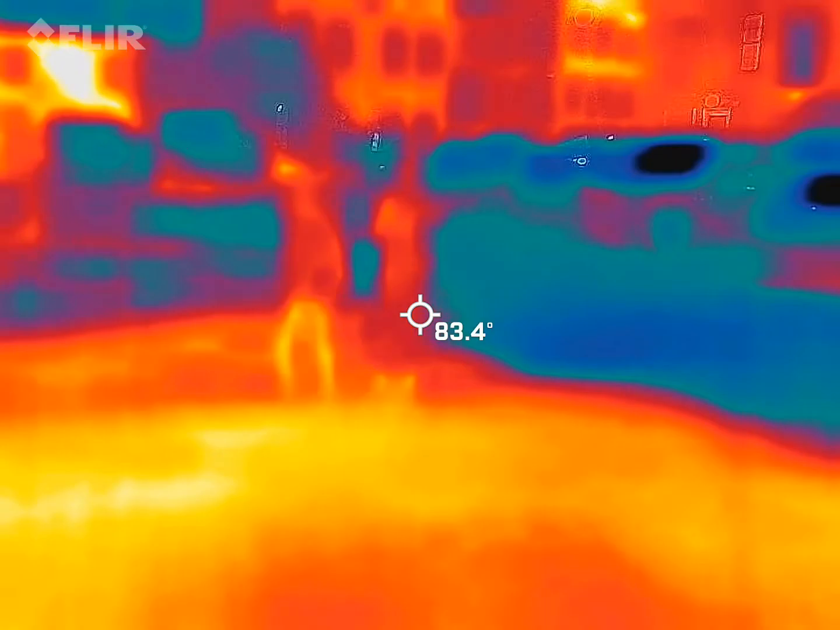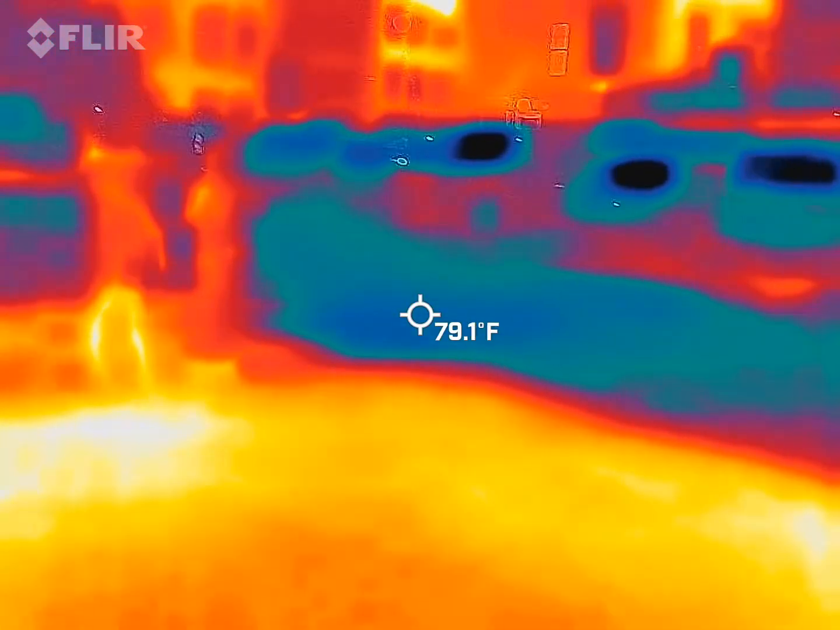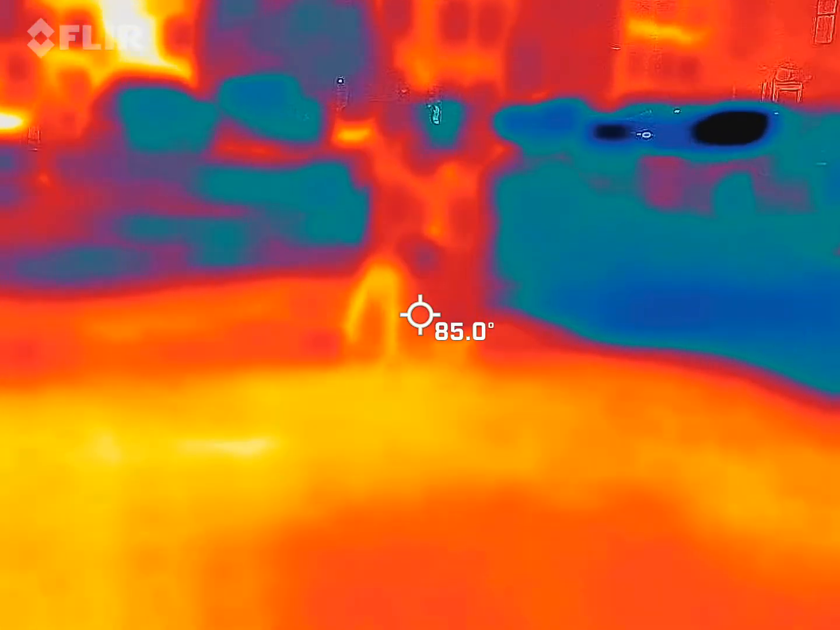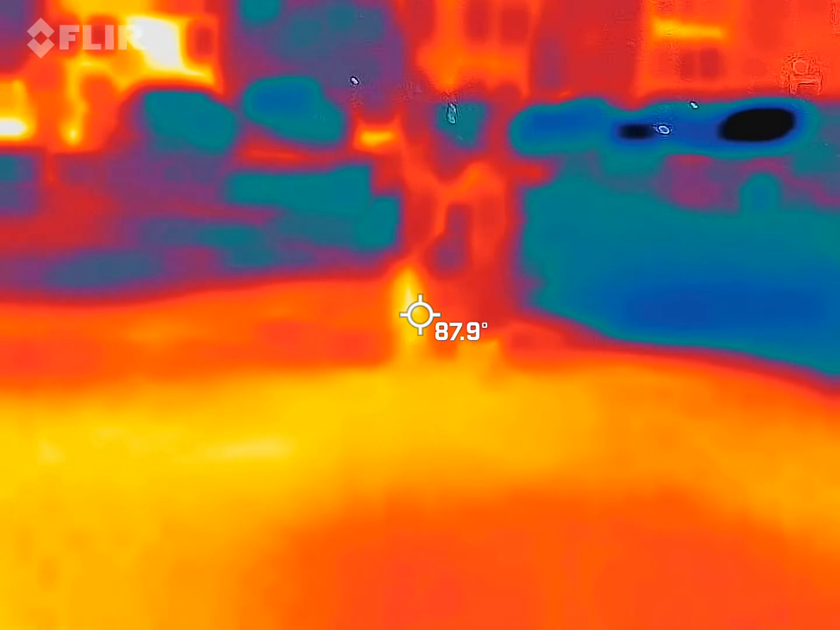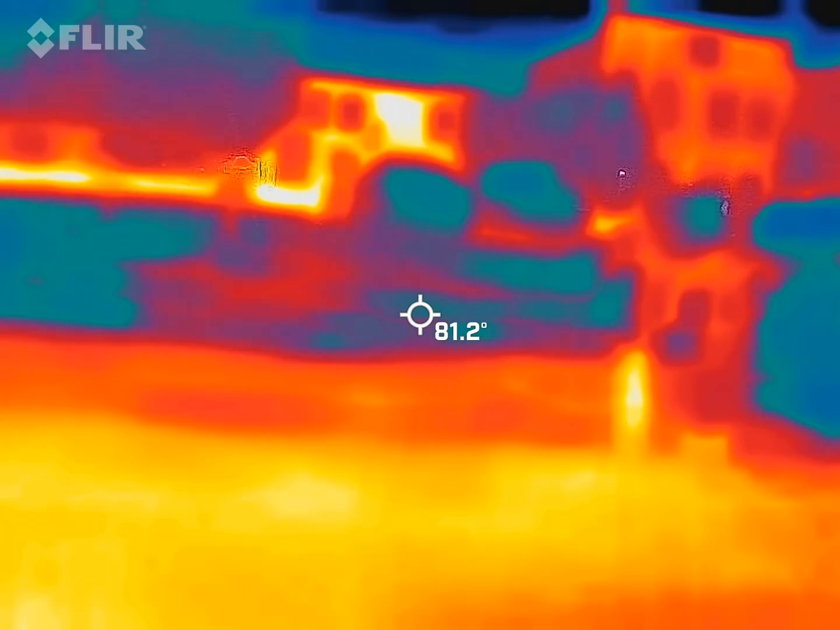And so these are just the blues, just obviously colder than whatever the ground is, because that's your warmest spot right now. And I'm looking for something dark, like black or dark, that crosses over top of an object or person. Right. Okay. That's exactly what you're doing.